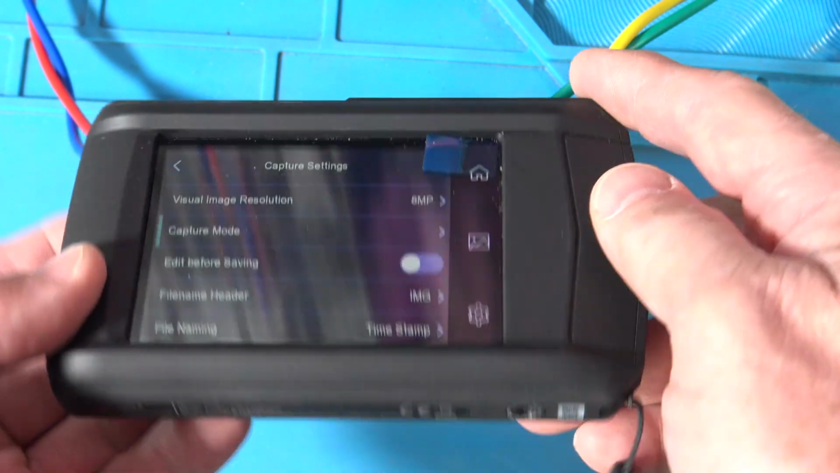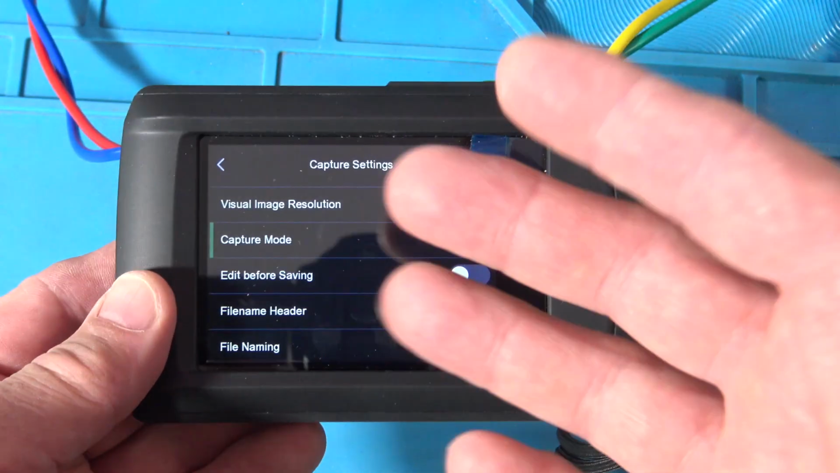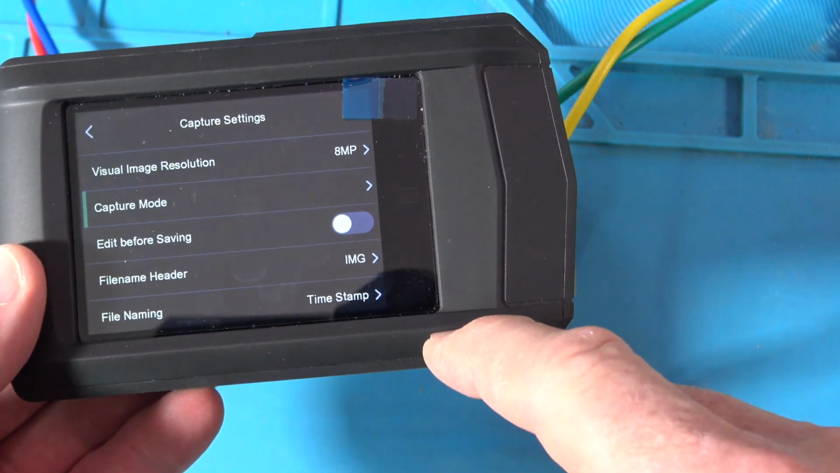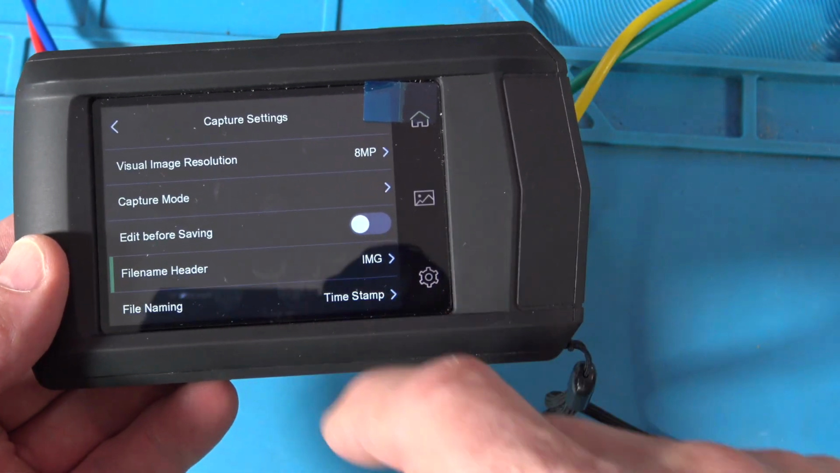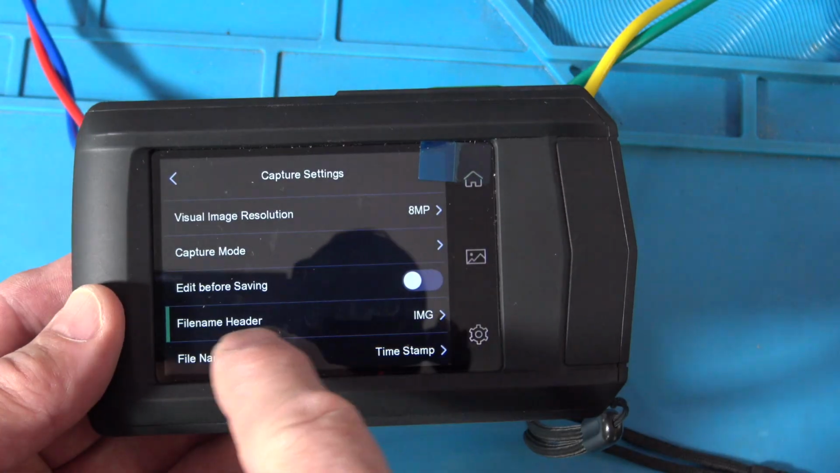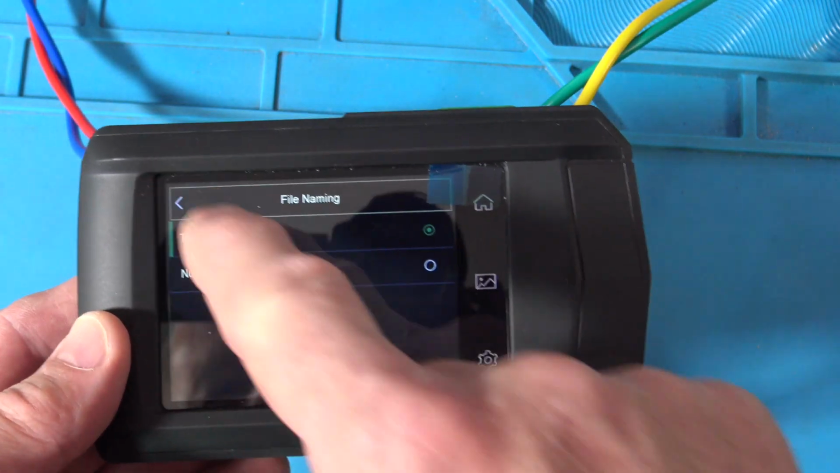If you're on a tripod, which just does have the tripod mount, you want to set up a schedule. Maybe you want to record temperature change every 5 minutes or something like that. Edit before saving, you have that option. You can change the name of the file as it saves it, and an image, you can change what you want that to be. File naming, you got timestamp or numbering, okay?